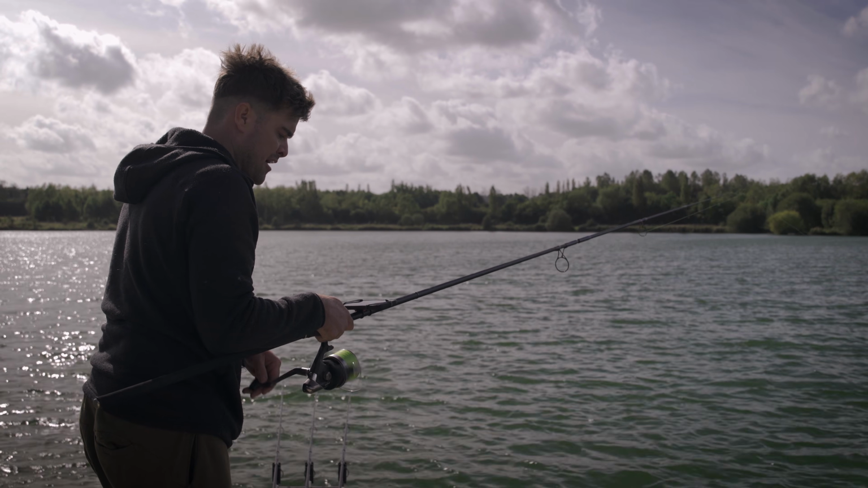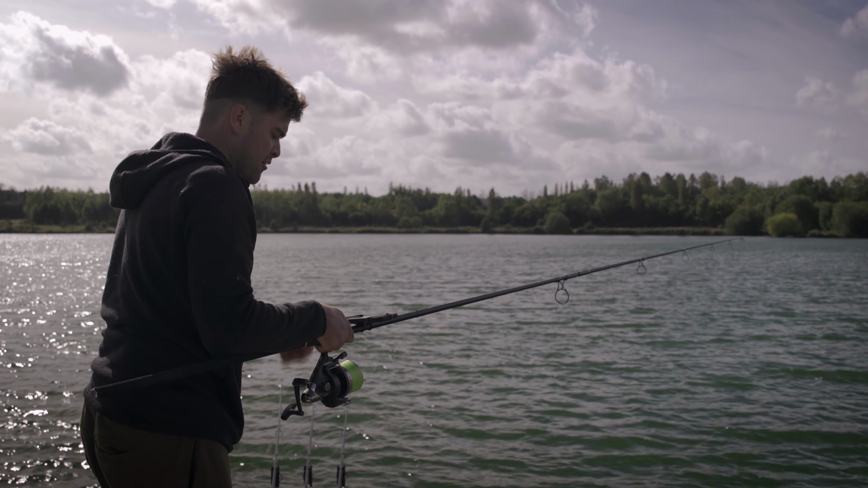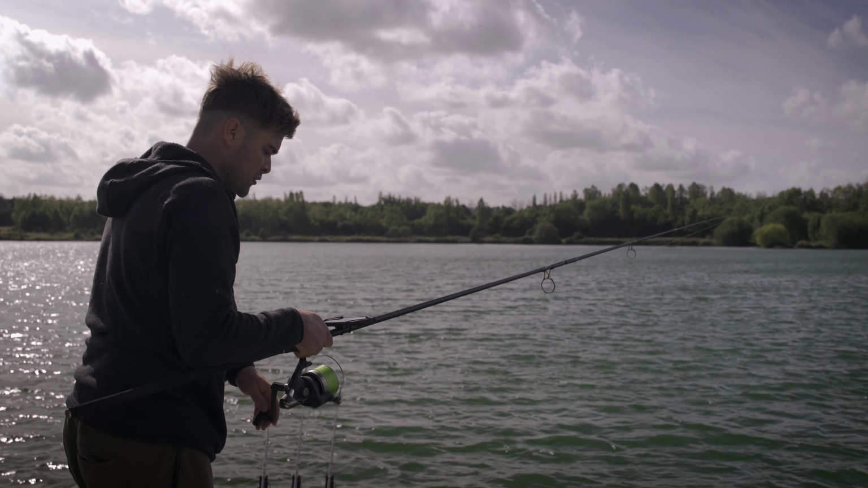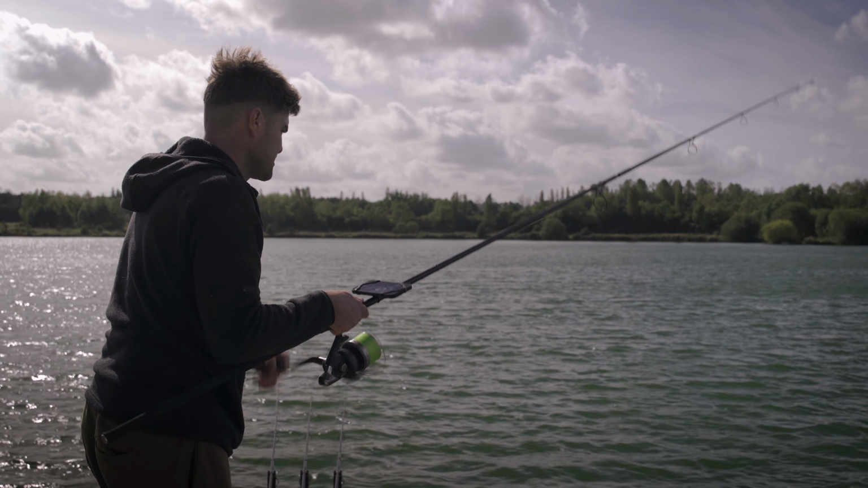After doing a bit of leading around as well, once I'd indicated the depth, I found a little gravelly area at the bottom of the shelf, which potentially indicates a feeding area. So I've clipped that up. All the rods are going to go on that 17-foot spot, and hopefully it's going to produce a few bites.